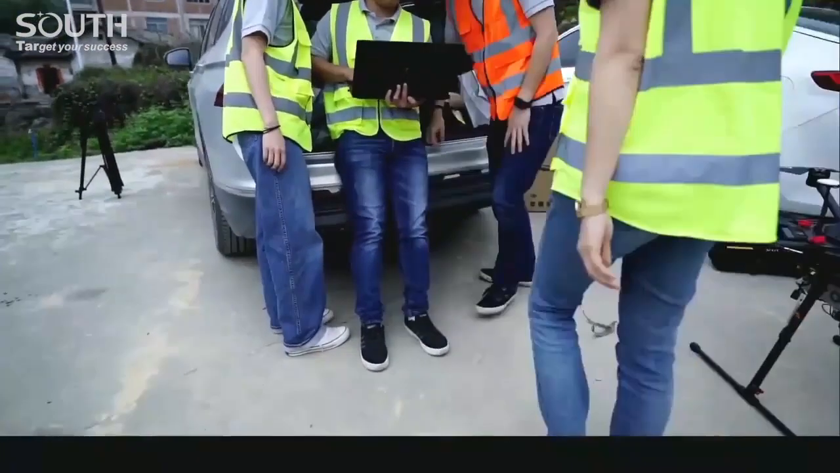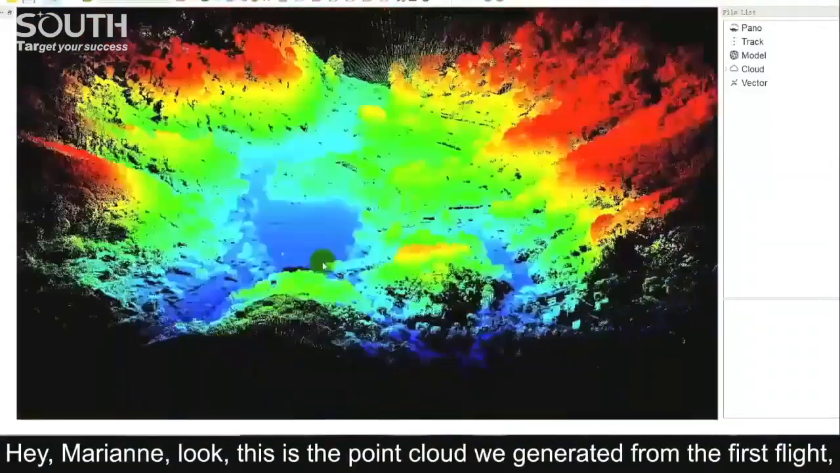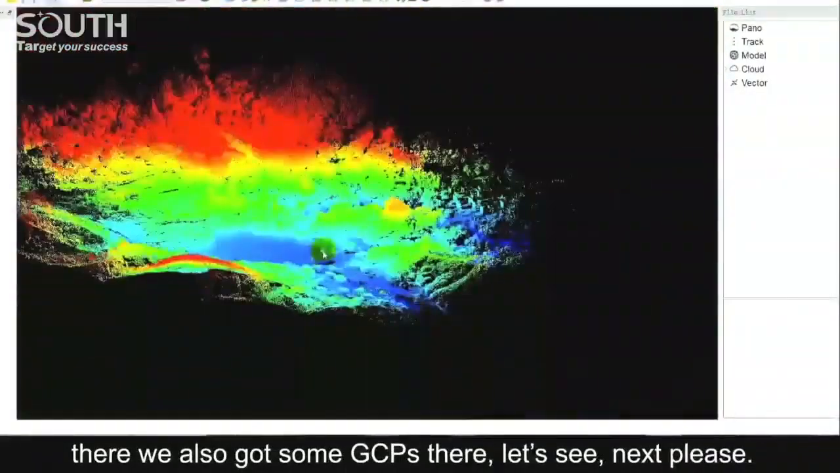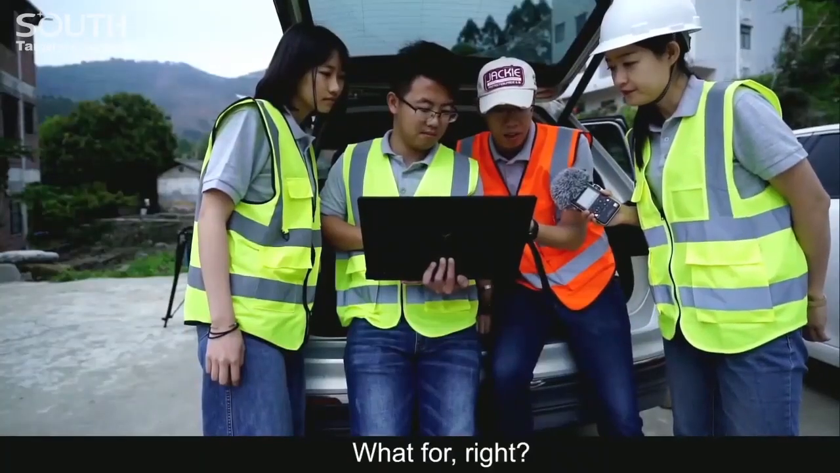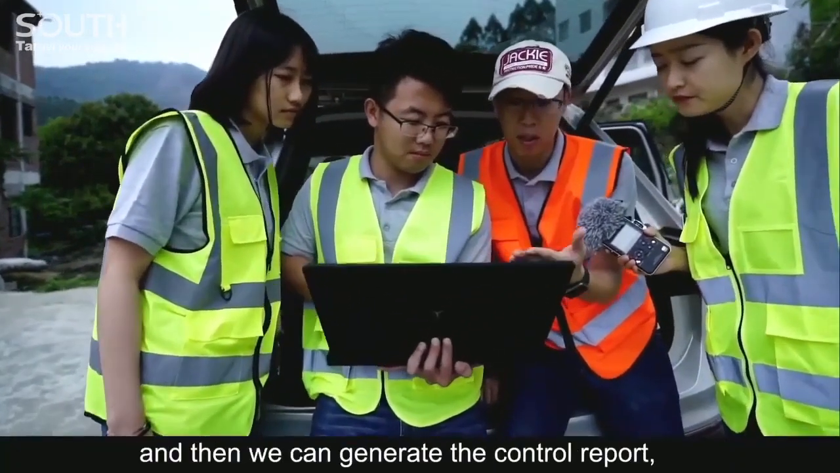From the control report, we can tell the deviations between the laser point cloud and the ground survey by RTK. See? Below 5 centimeters. That's excellent.